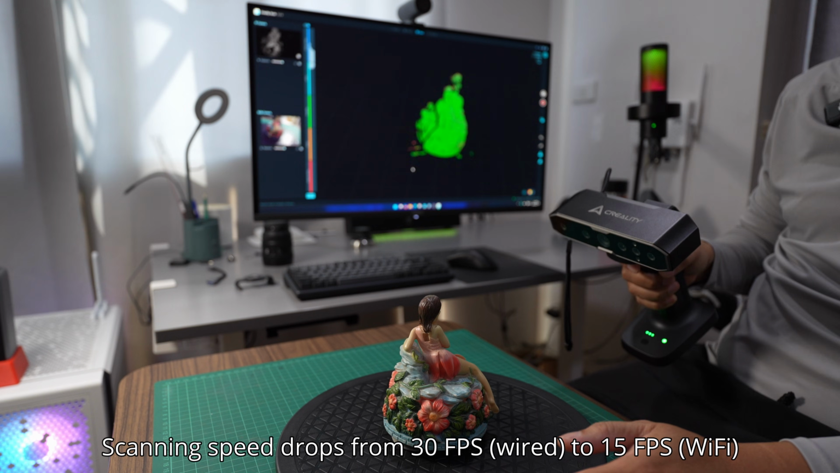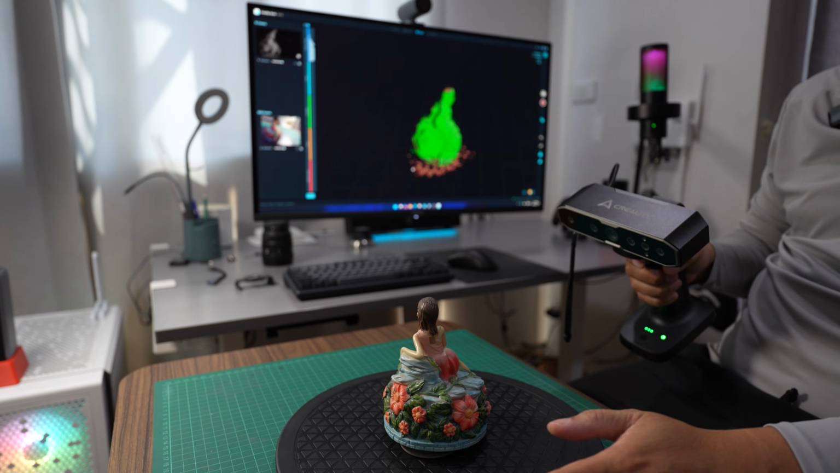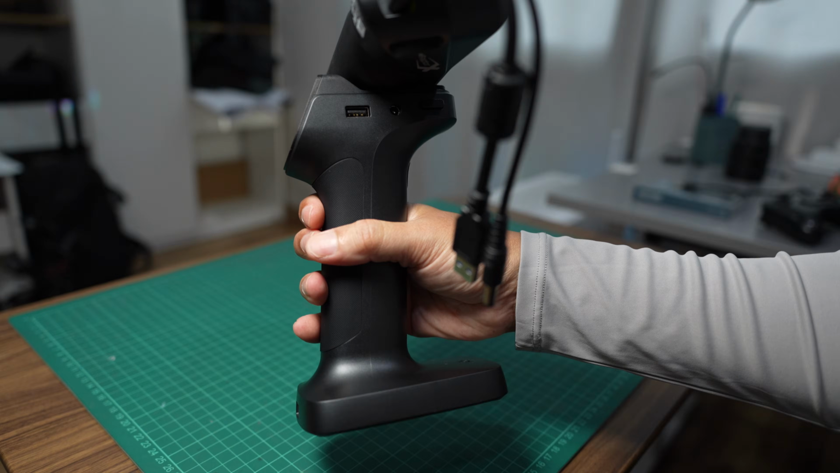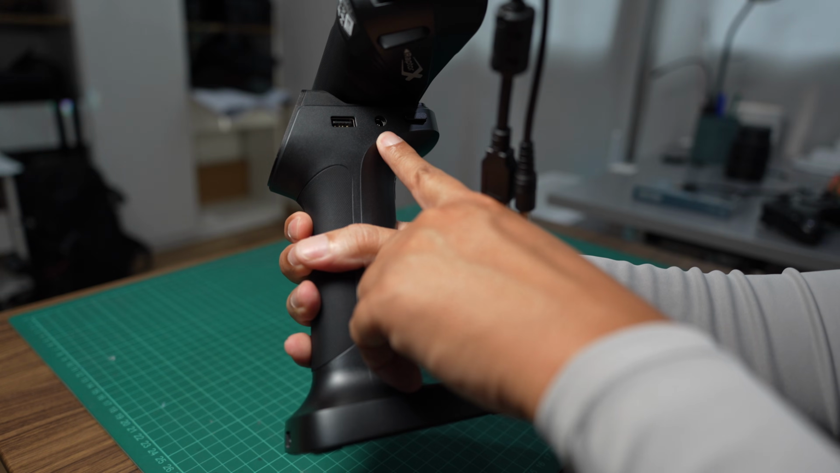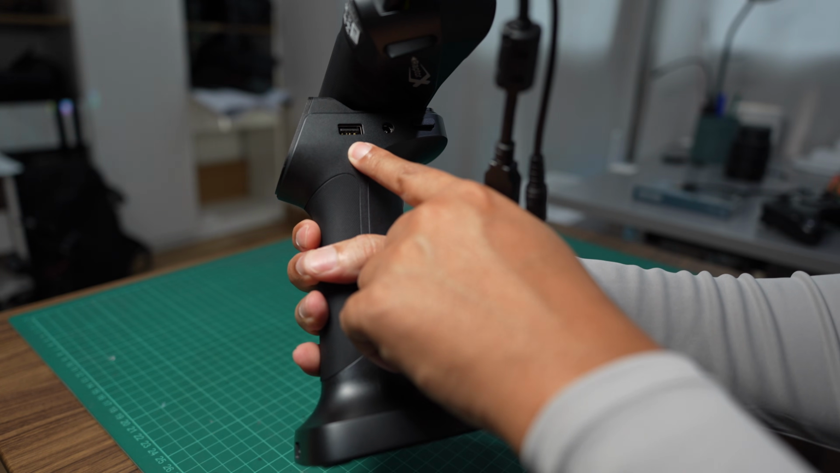When I use the Otter with the Wi-Fi bridge, the speed is only 15 frames per second. Let's connect the cable. There are 2 ports here, USB-A and DC jack. If you are using the Otter, you only need this USB-A port.